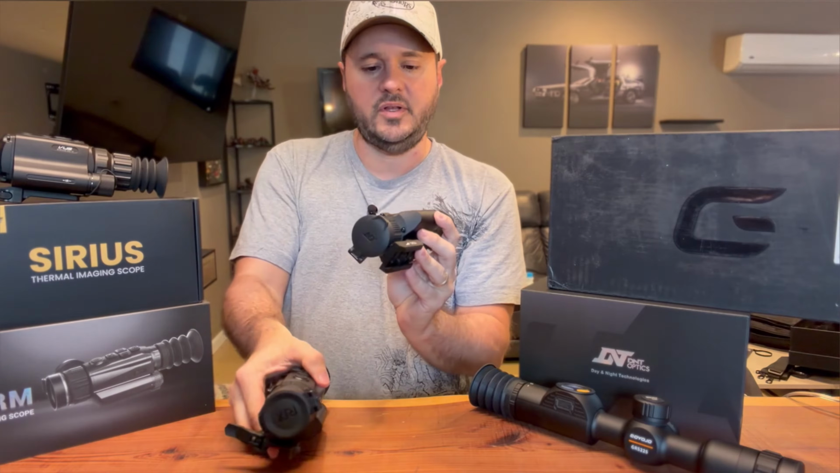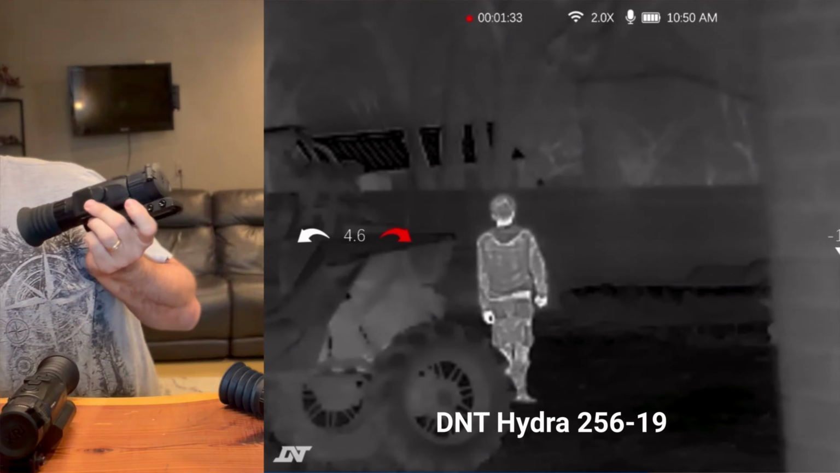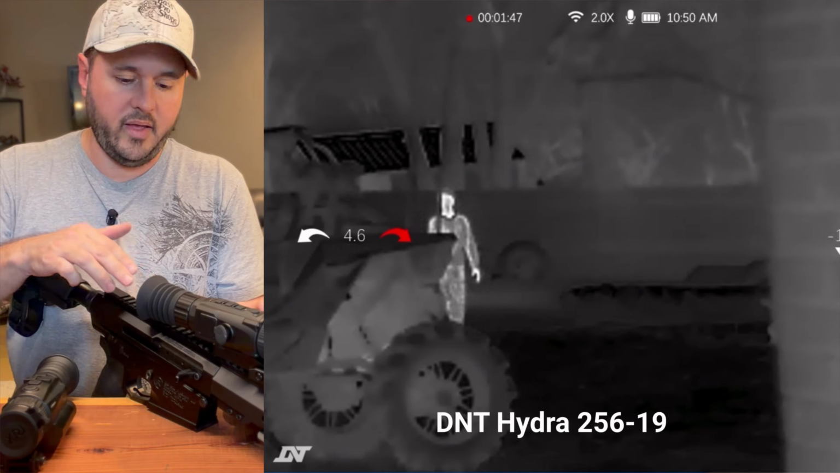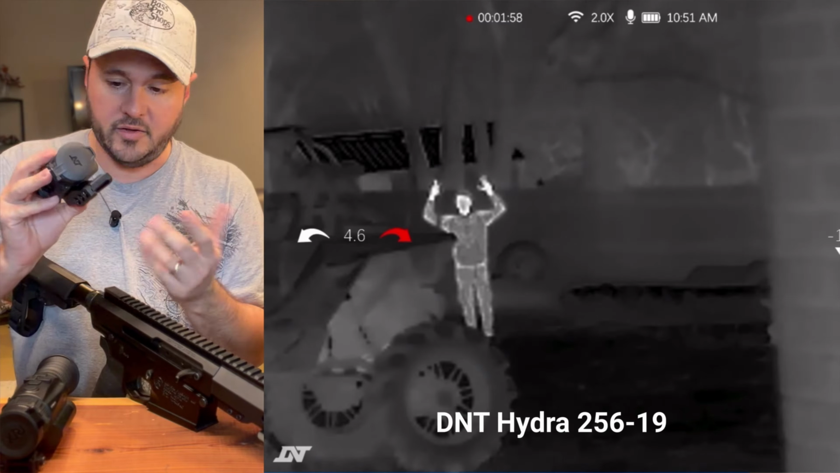Let me get into this one a little bit. This one has a neat feature. It has a clip-on mode. So you put it on top or put it in front of your regular red dot or something, and then you change the setting in here, and it changes how the image looks. So a red dot or an LPVO can see through this. So you don't have to decide one or the other. That's a cool feature to this. Also, you can use it as a binocular.